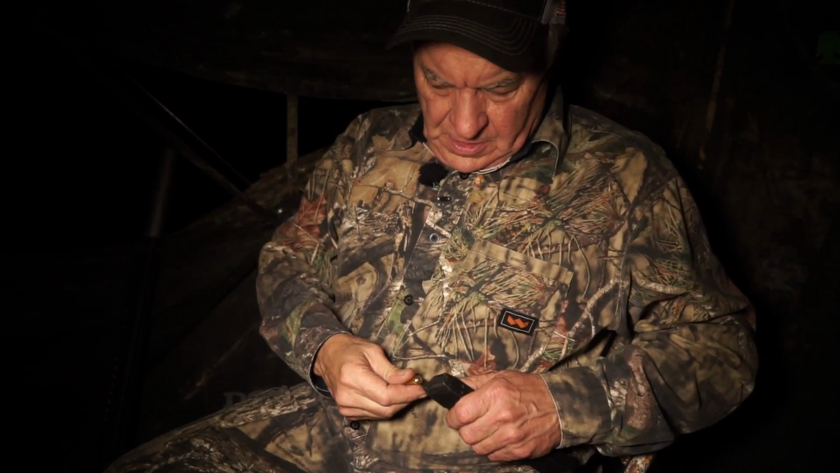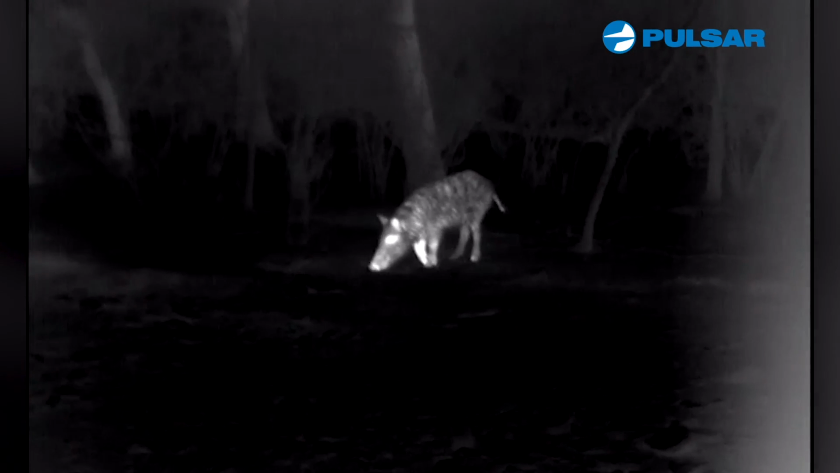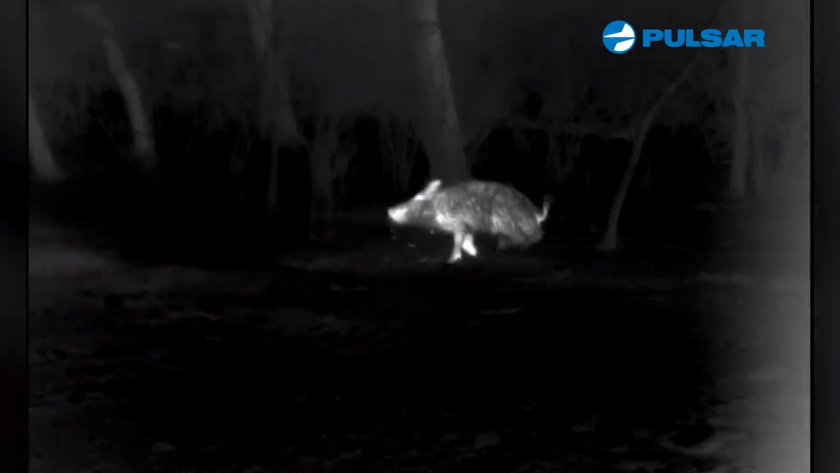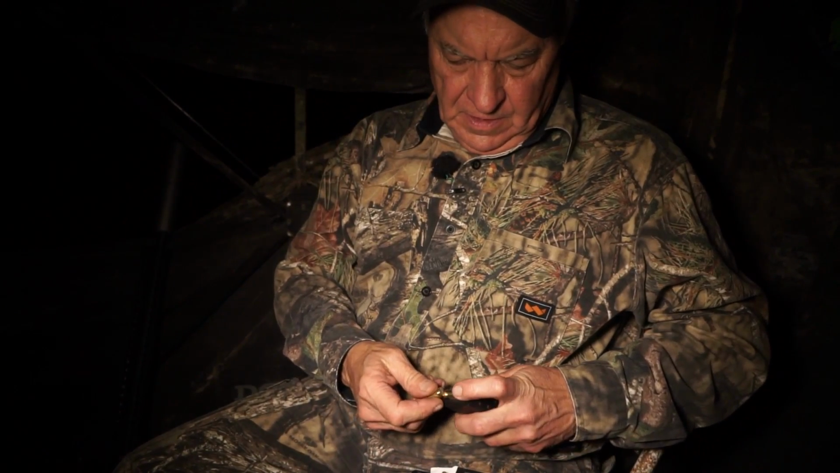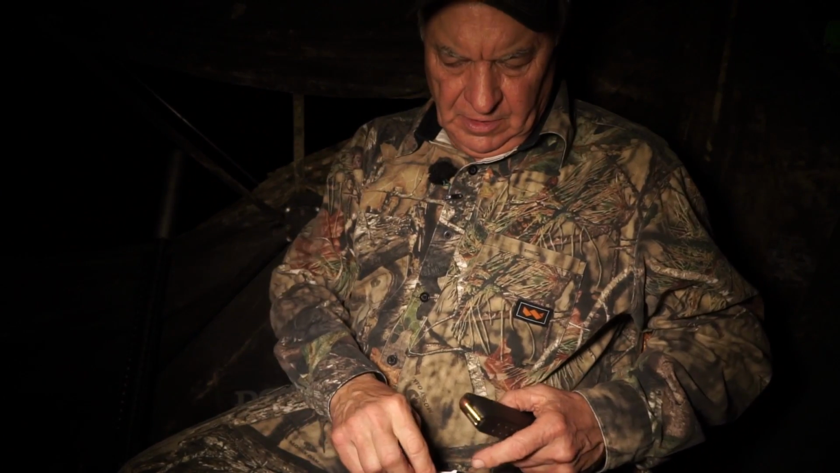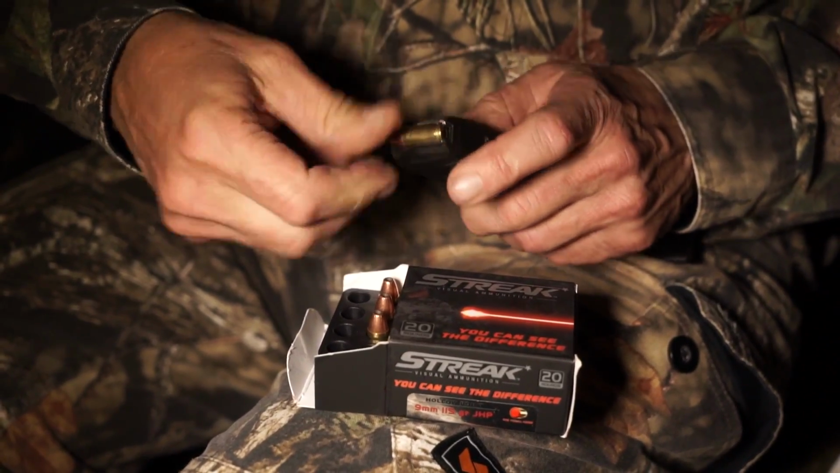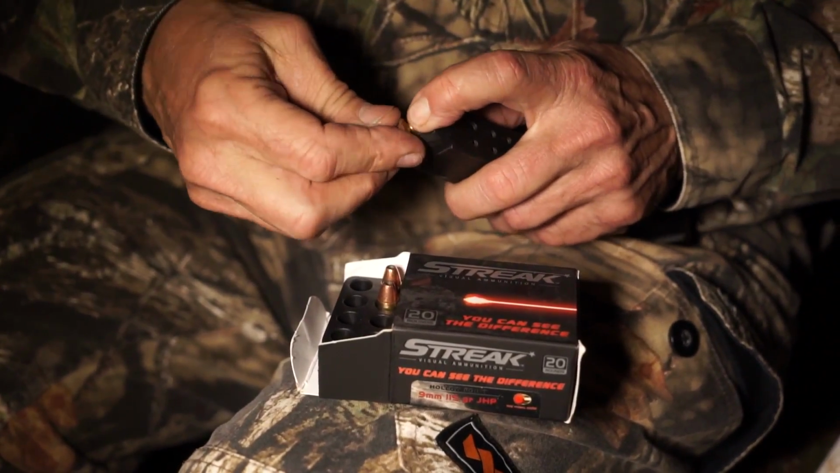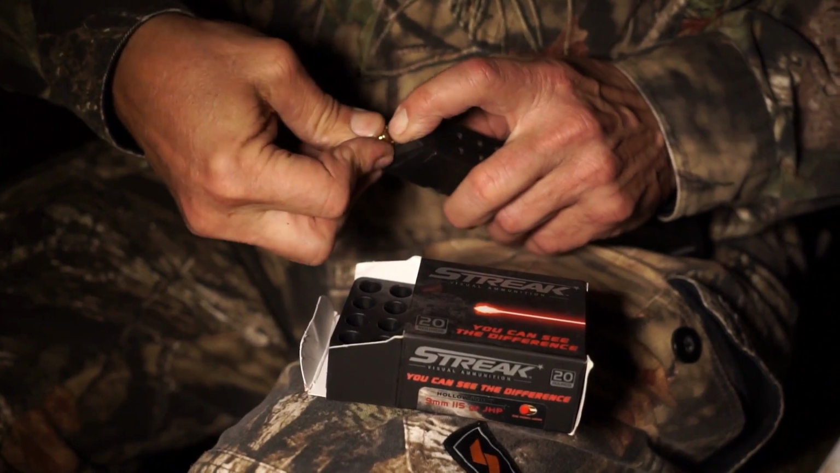All right, so the other night, we took the big brother to this particular carbine rifle that I'm shooting, and we brained a hog, and that was with a .45 CMMG Resolute 300 rifle. Now the rifle that I'm using tonight is a 9mm. Take a look at this ammo, 115 grain hollow points. This is Streak ammunition, and for 9mm this is loaded hot, really hot. And so this is really a great round for hunting.